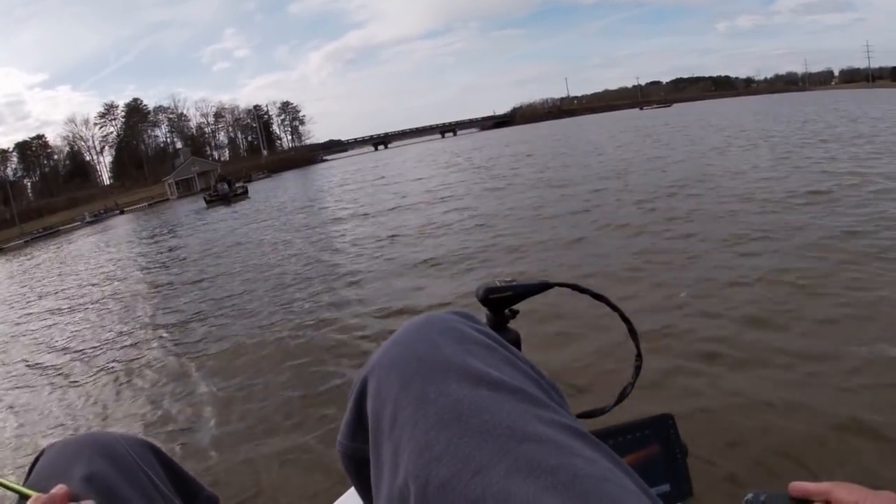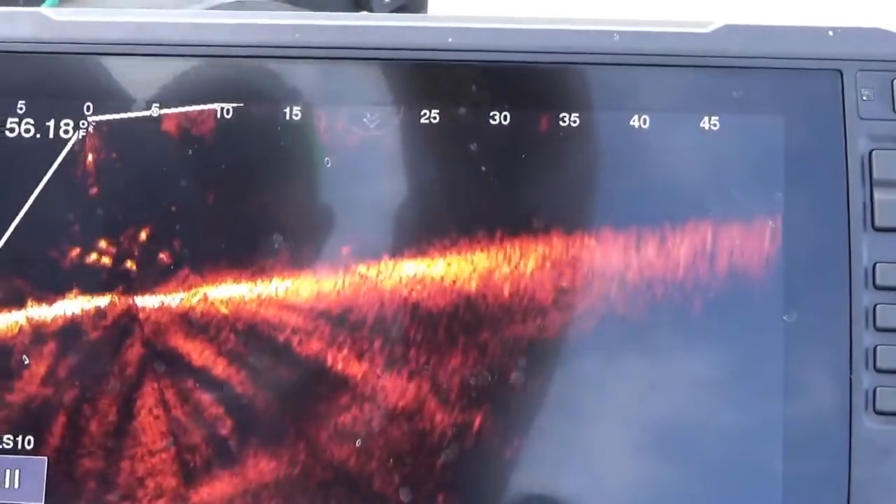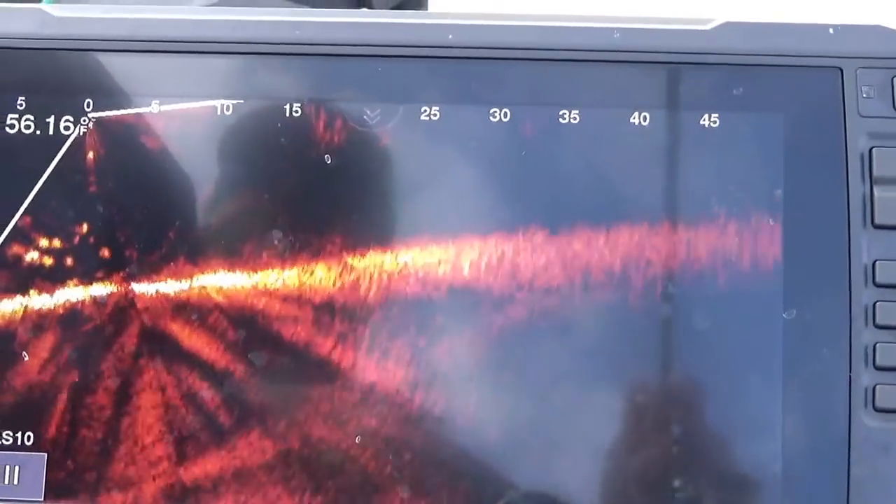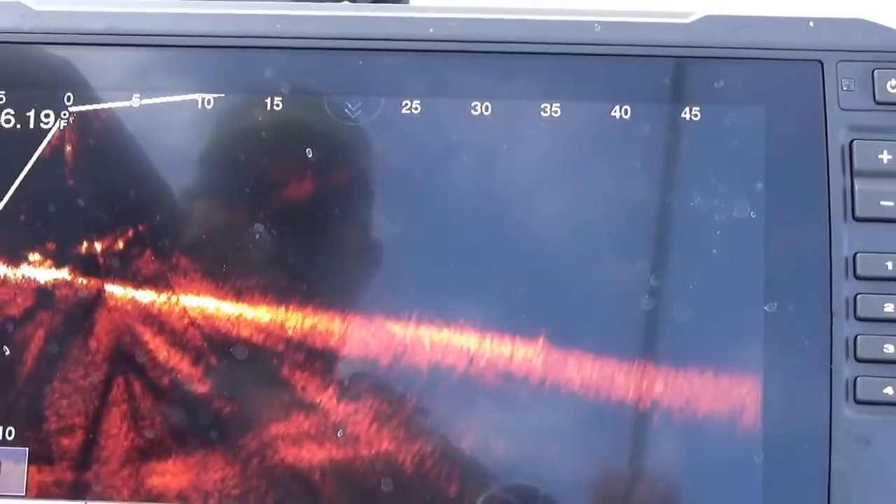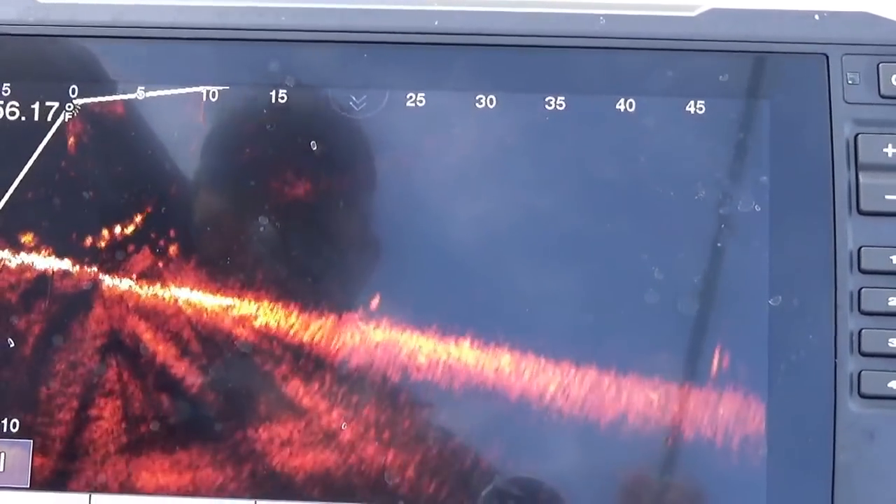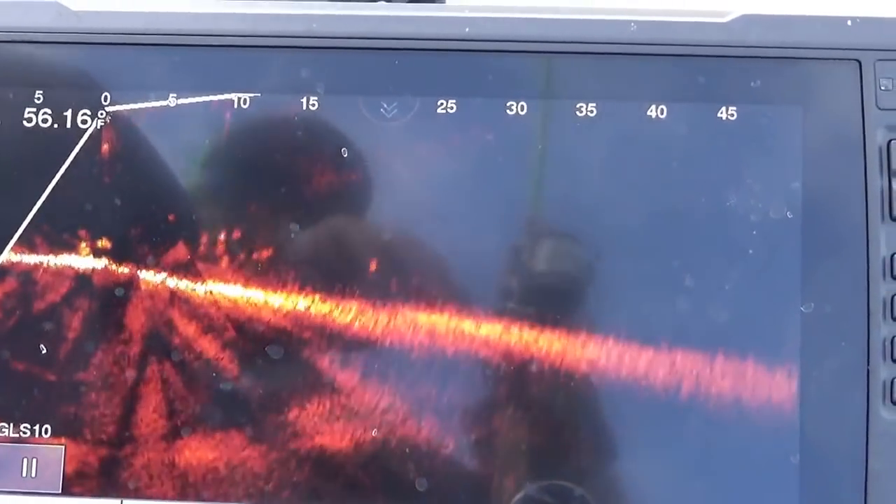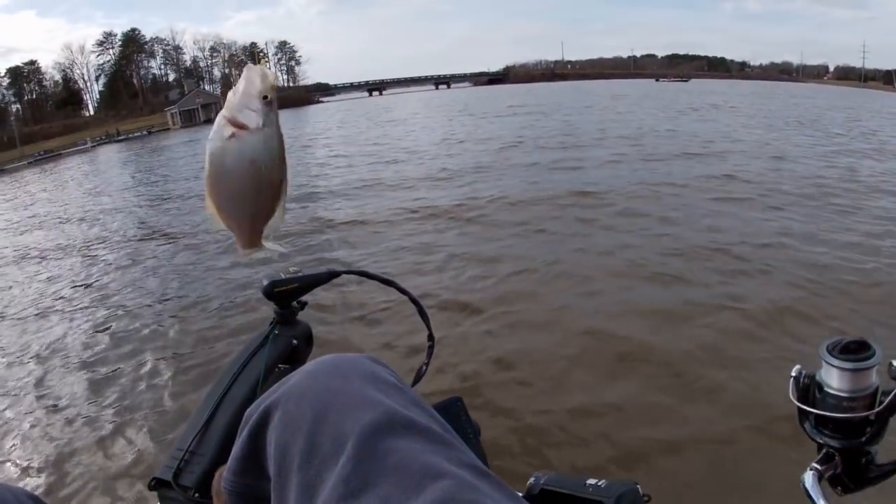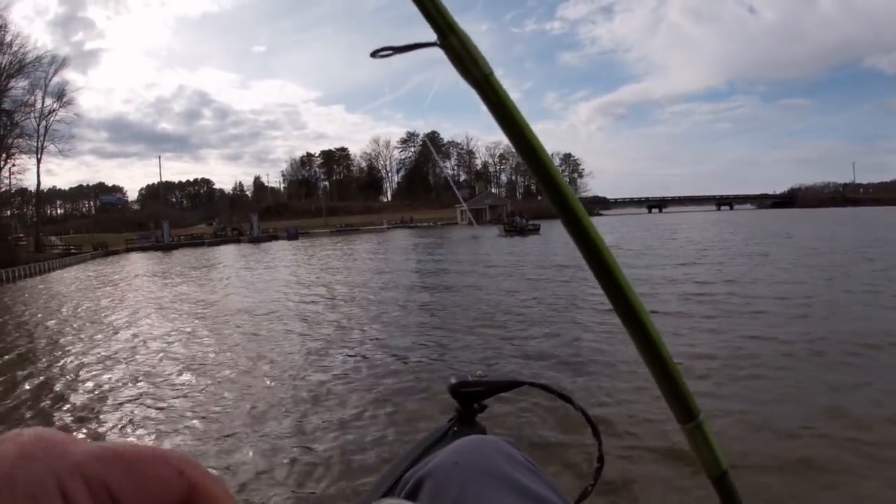There's a fish right there. Actually, they're behind the boat a little bit. They're right up under the boat. We're sitting right over top of them. Boom, right there he is. Boom, that's catching right there, y'all. Boom. Boom, nice crappie.